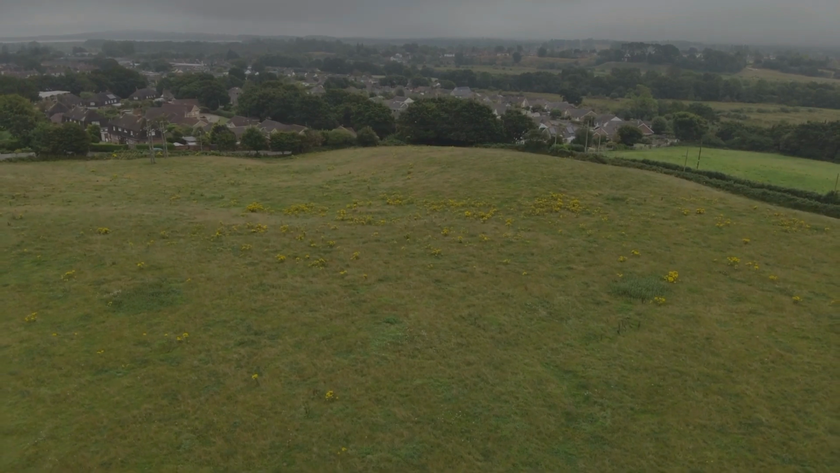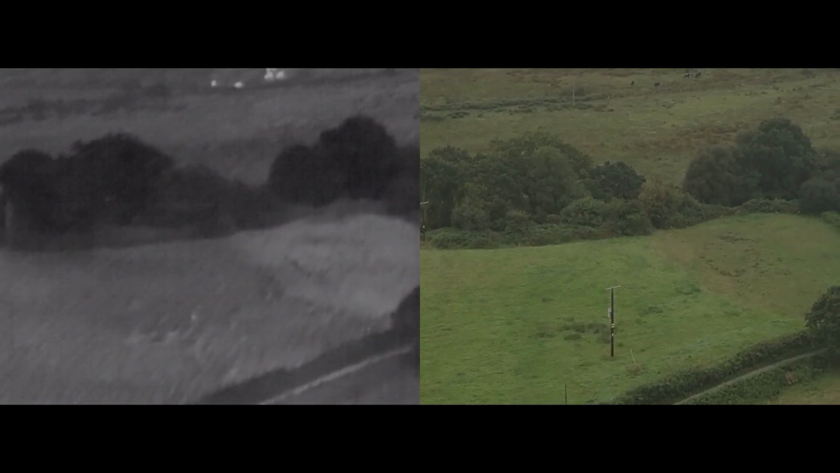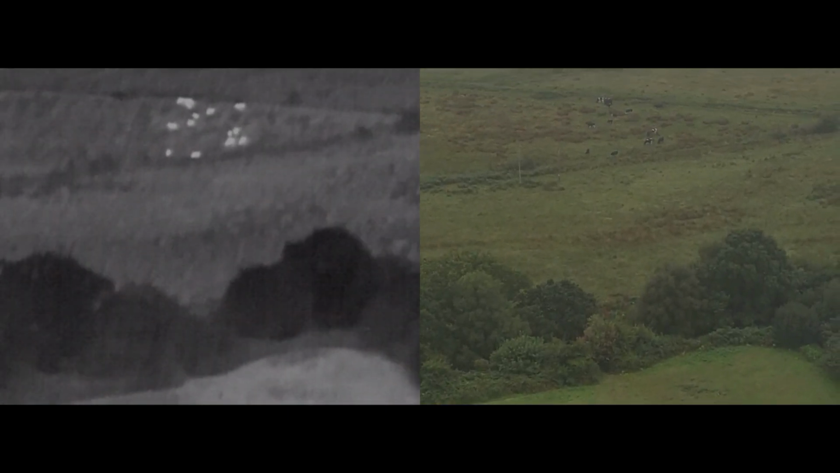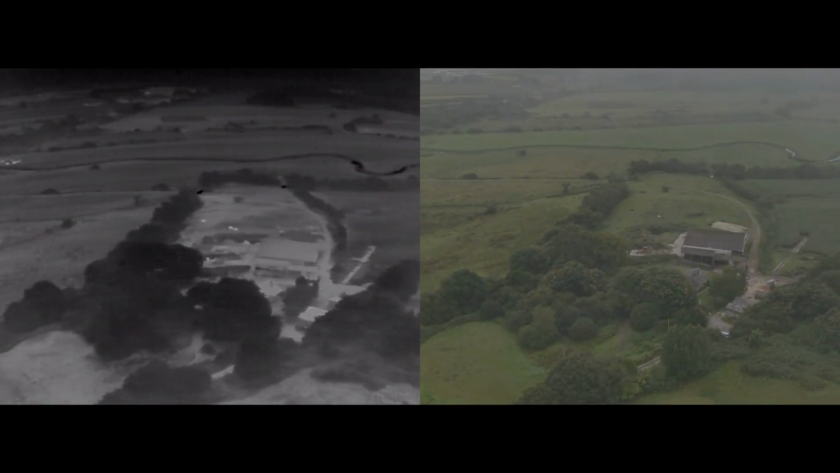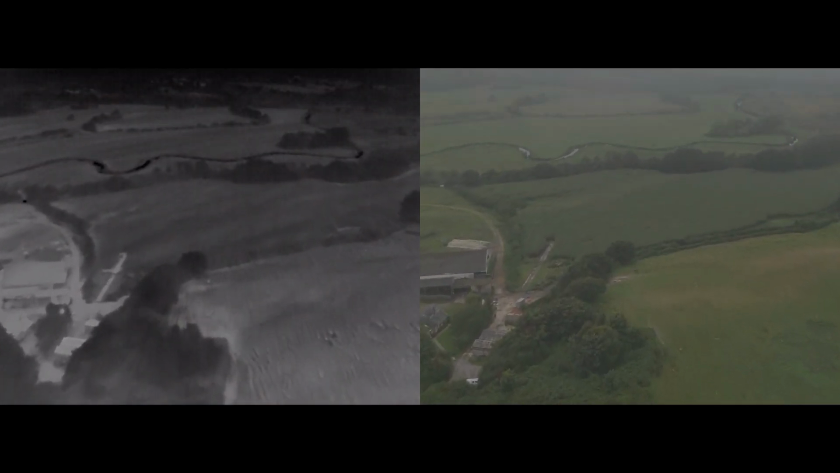So we got the drone airborne in our operation to find Ted. I was really pleased to see the strong heat signatures that we were getting. This would make it just that little bit easier to hopefully spot Ted. As we head towards the river, which is our area of interest, you can now see how foggy and misty it is. This is only about 200 foot up. As we scan around, you'll see that farm, and that actually comes into play later on in this story.